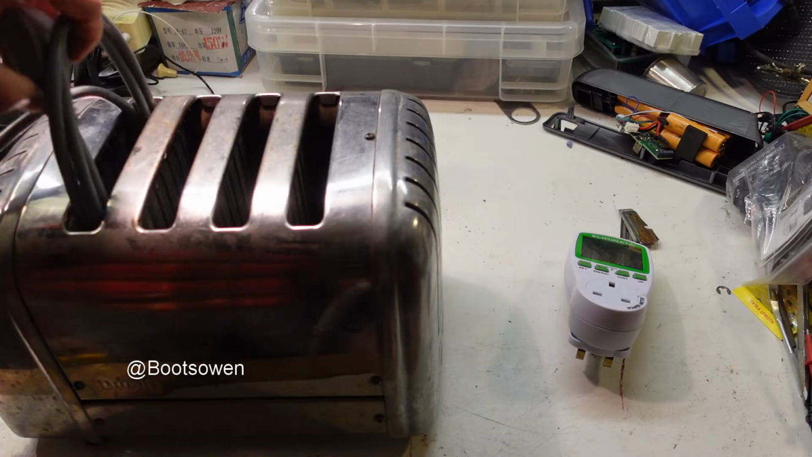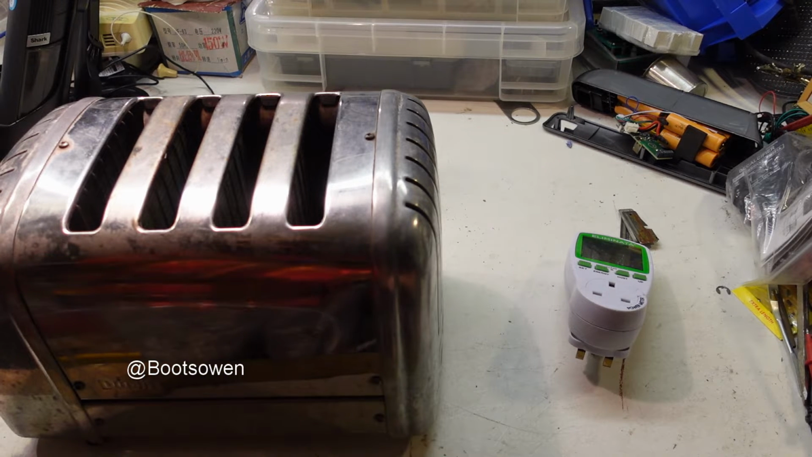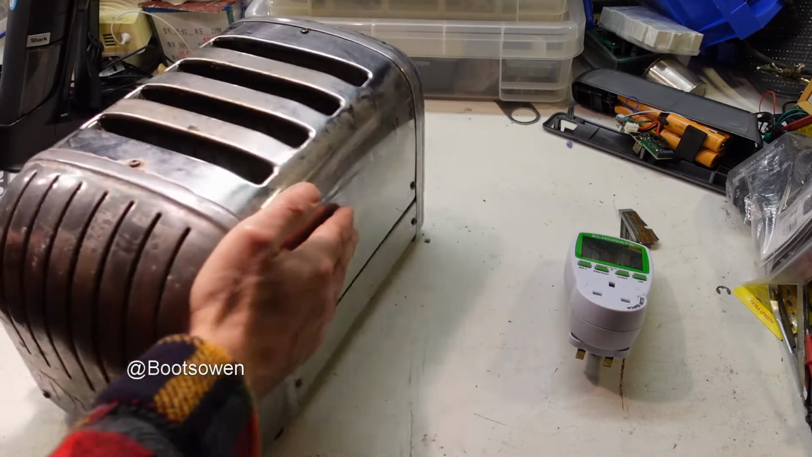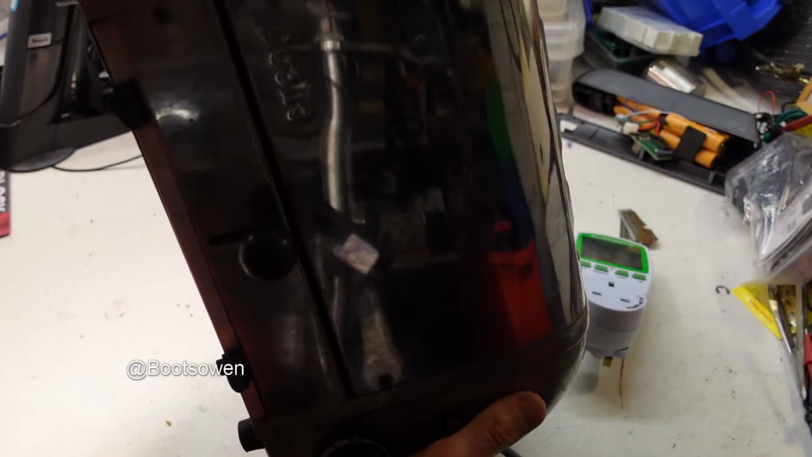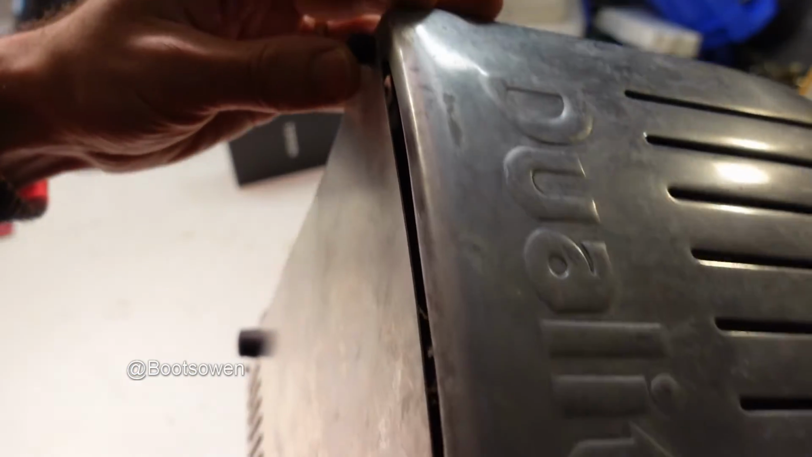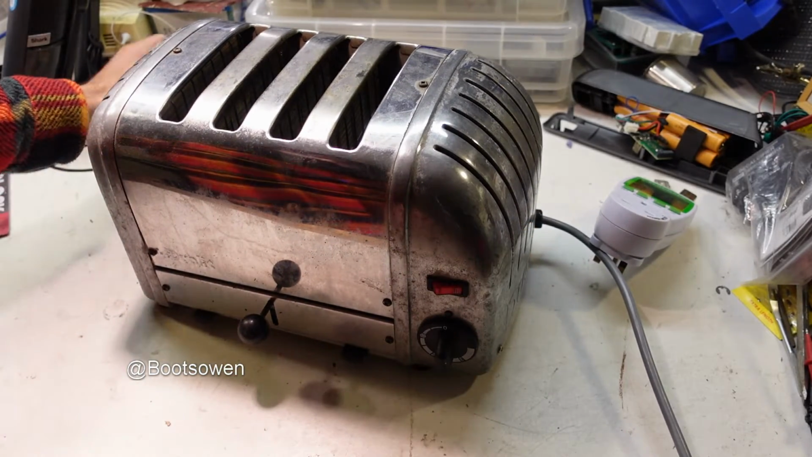So this is another Dualit. Thinner slots, as you can see. Maybe you can't. And let's set this one up here. That's plugged in. It's live. I haven't cleaned this one. And it also doesn't have the adjustable foot on the bottom there, which is a bit of a loss, but it is what it is.